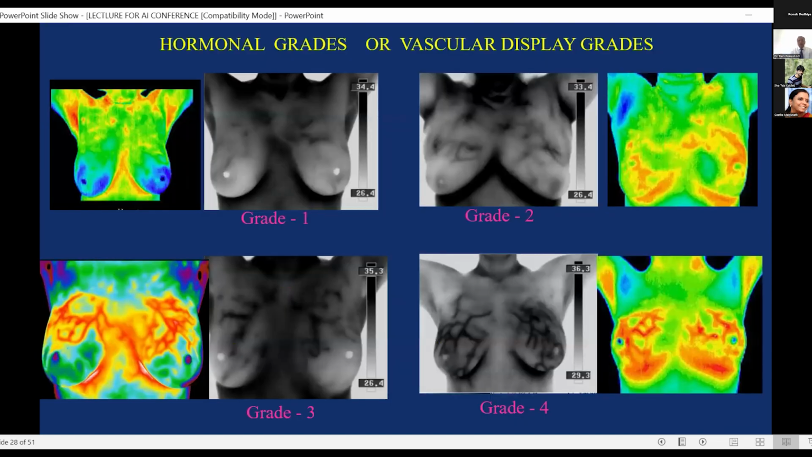Now, this is one very important thing that thermolytics has done for us, and that is classifying the hormone receptors and identifying the possibility of development of cancer in an individual. So the vascularity is graded based on the number of hormone receptors in the individual breast. Based on this, if a cancer develops in, let's say, a grade 4 type of breast, the progression will be very fast, whereas if it develops in a grade 1, the progression of the disease will be rather slow. This is the difference that thermolytics has been able to give us.